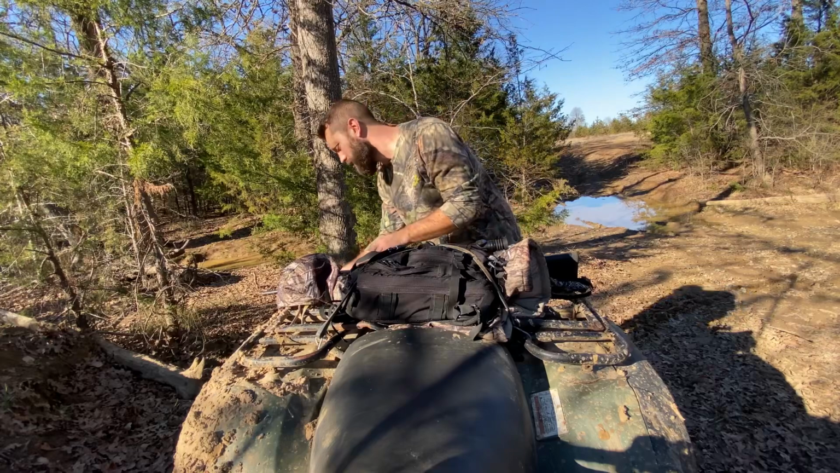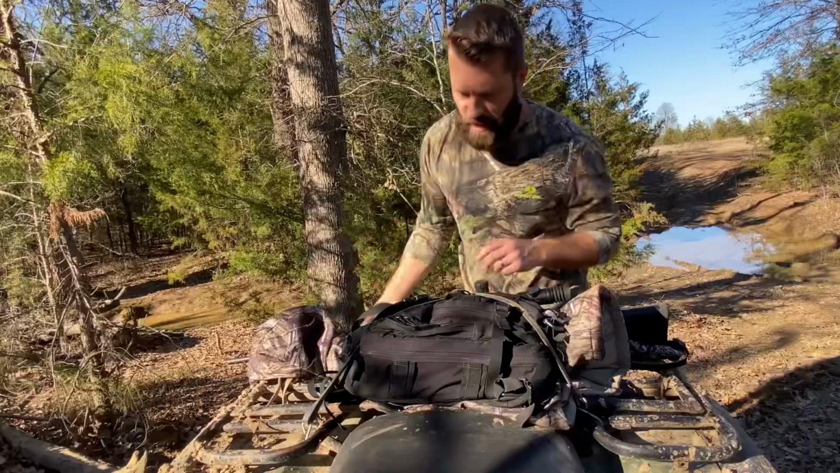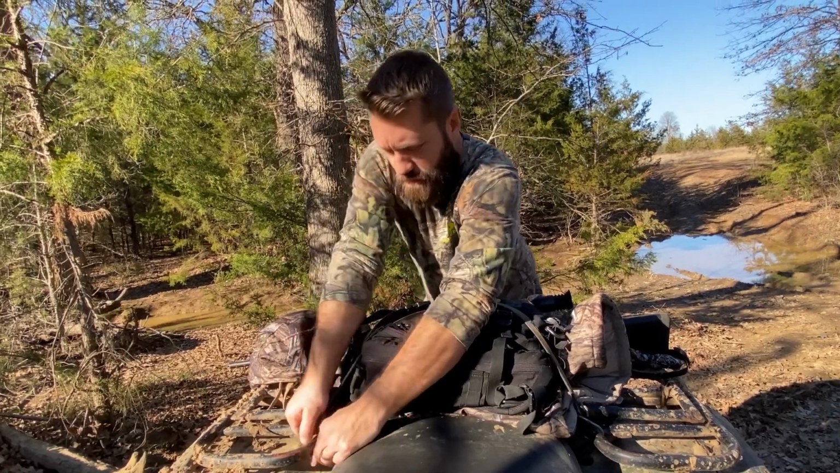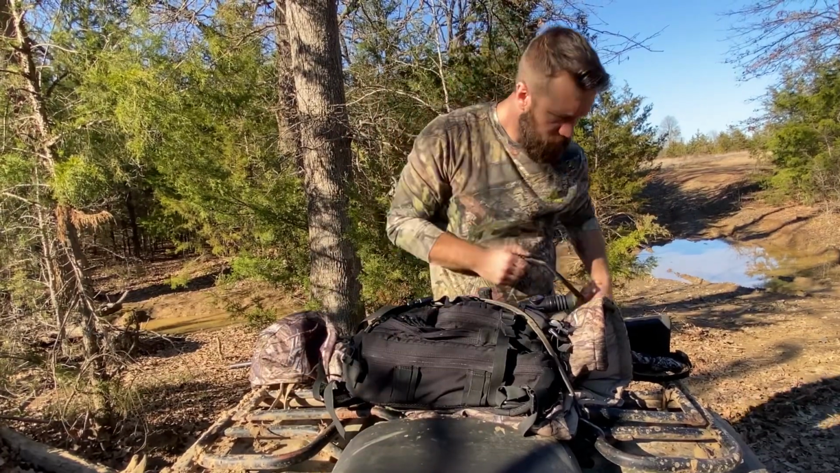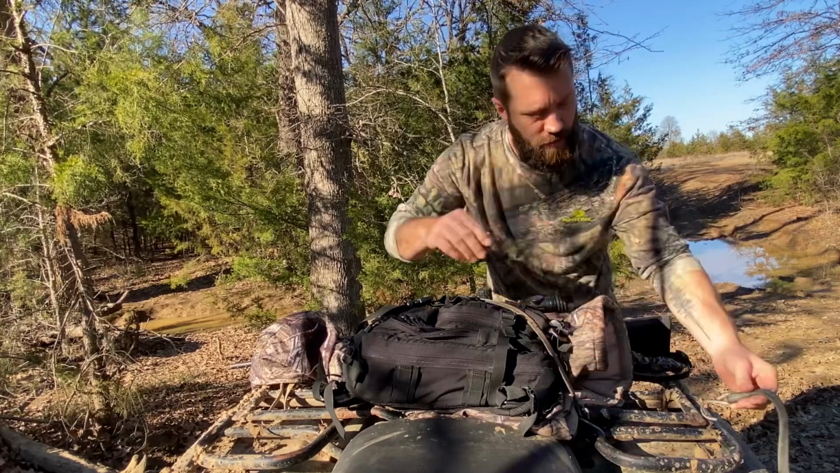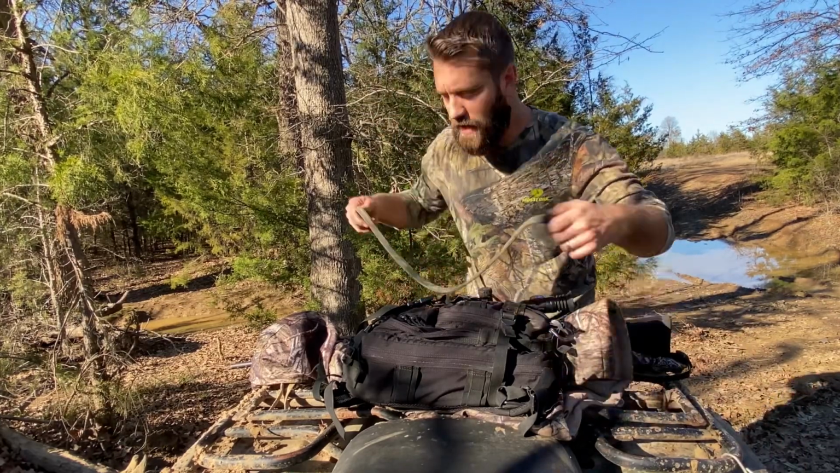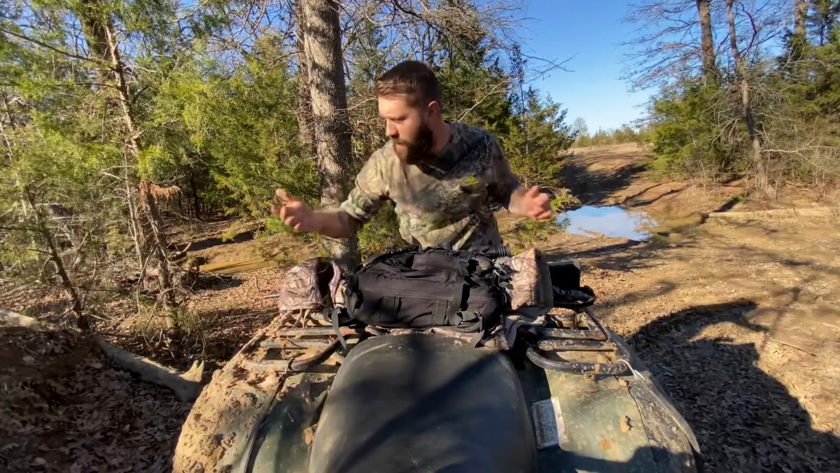All right, guys, just made it out to the location. Parking here, I gotta hike in a little bit. Got our 6.5 Creedmoor and all the ammo I need. Hopefully drop a couple hogs, probably one.